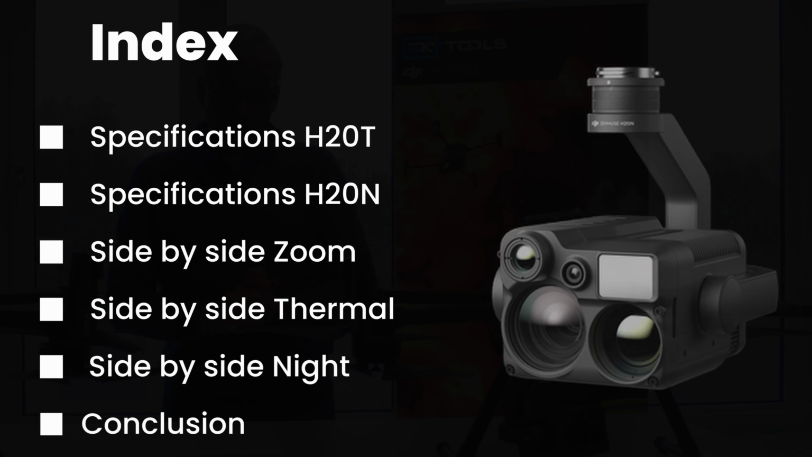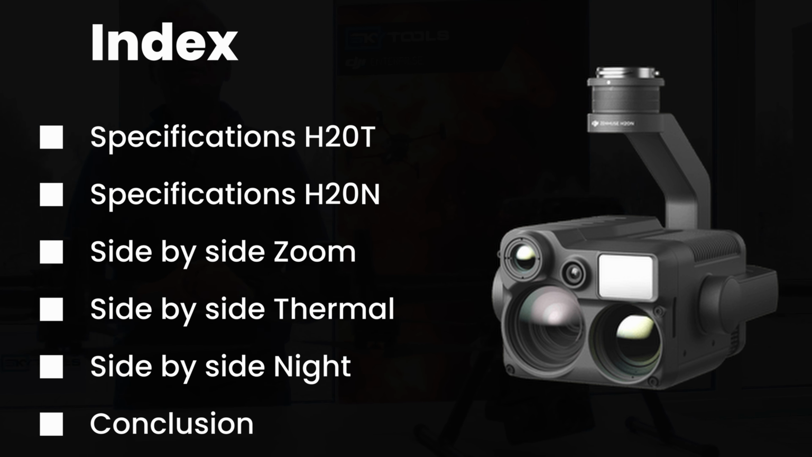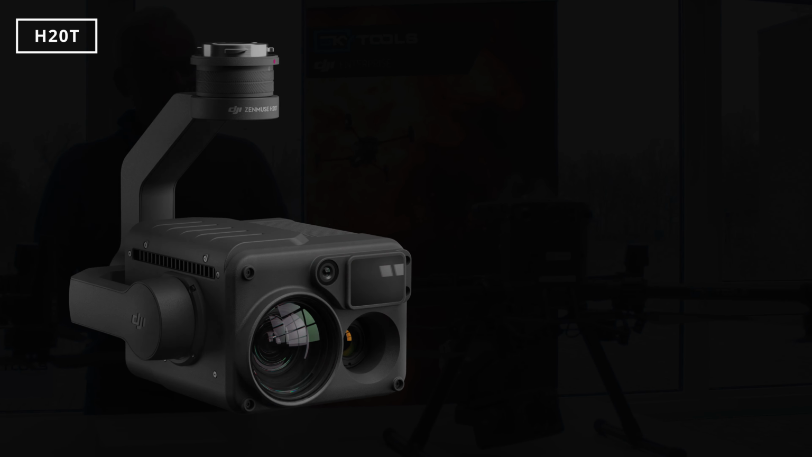What we're going to look at is the specifications, the zoom camera, the thermal camera, night performance, and finally a small conclusion of this test. Let's start with the H20T.